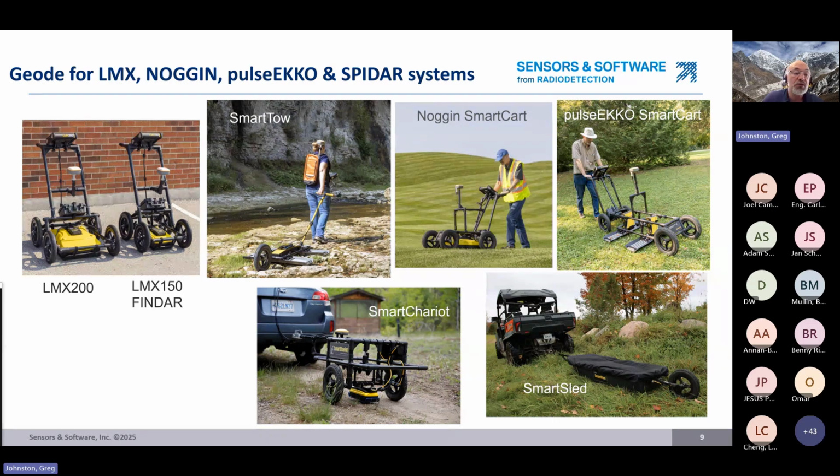So we have our Smart Tow, where the GNSS is actually in the backpack that's being carried by the operator. We see the GNSS on smart carts, either the Noggin smart cart or the Pulse Echo smart cart. We have the Smart Chariot, where you can see the GNSS. There's a little mount right on there, so you get the positioning as you're driving. And also in the Smart Sled.